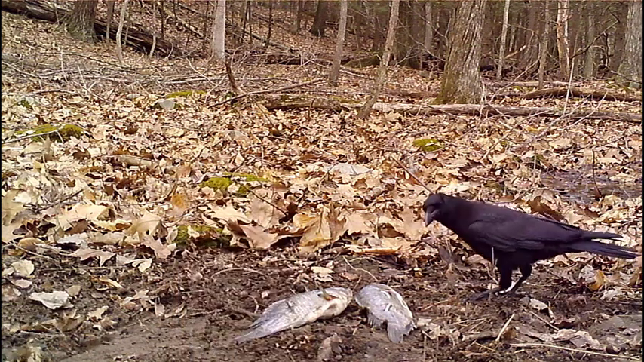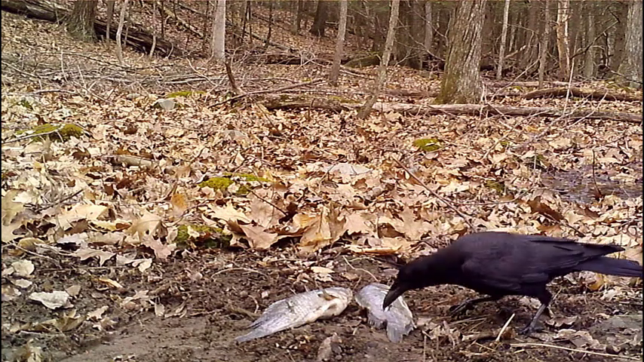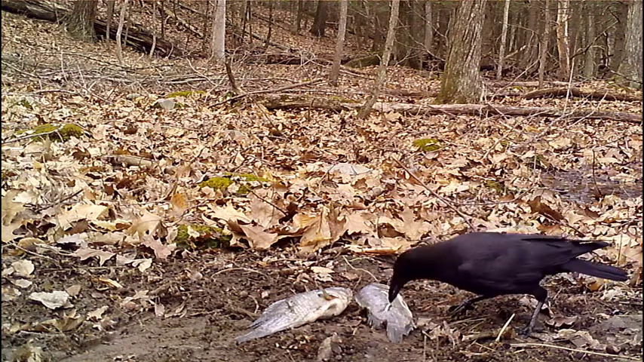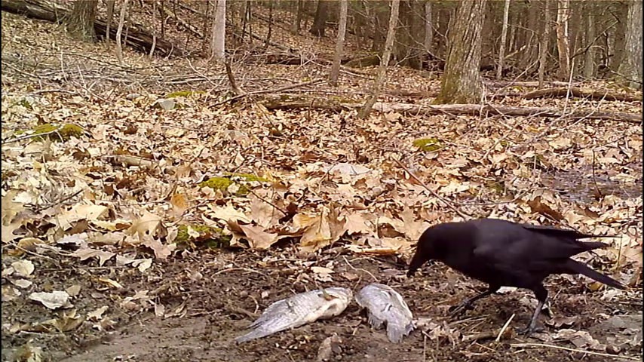Now we're going to have a number of different animals that are going to tackle these two fish, but the first group we have come in here are these crows, and they're really fun to watch how they go ahead and pick at the fish and how they interact with each other.